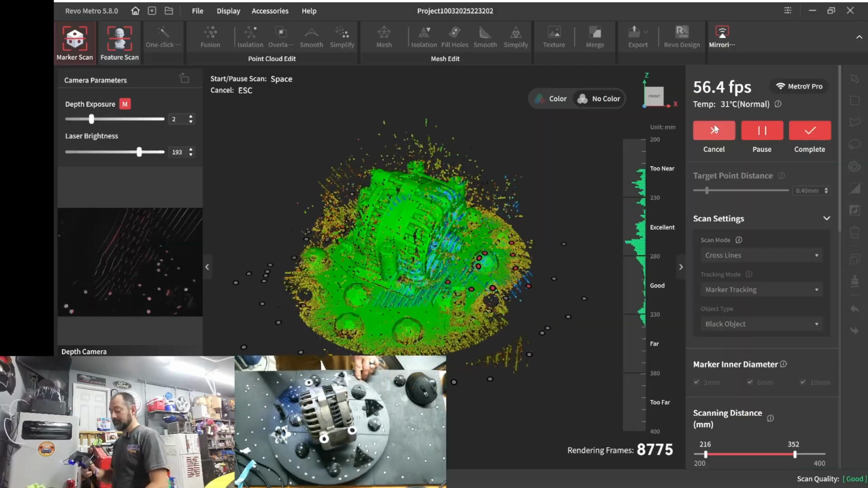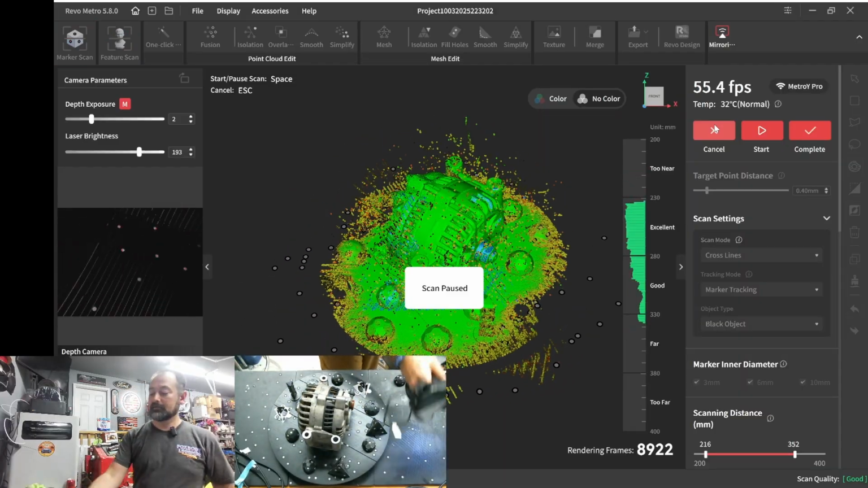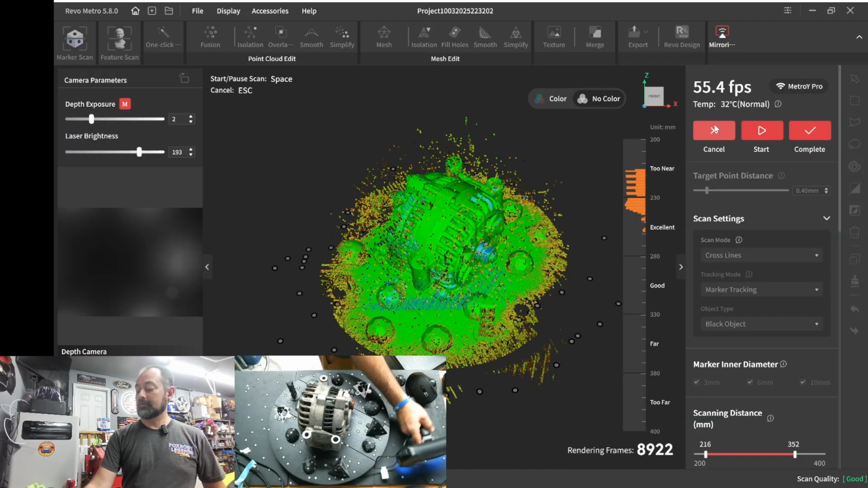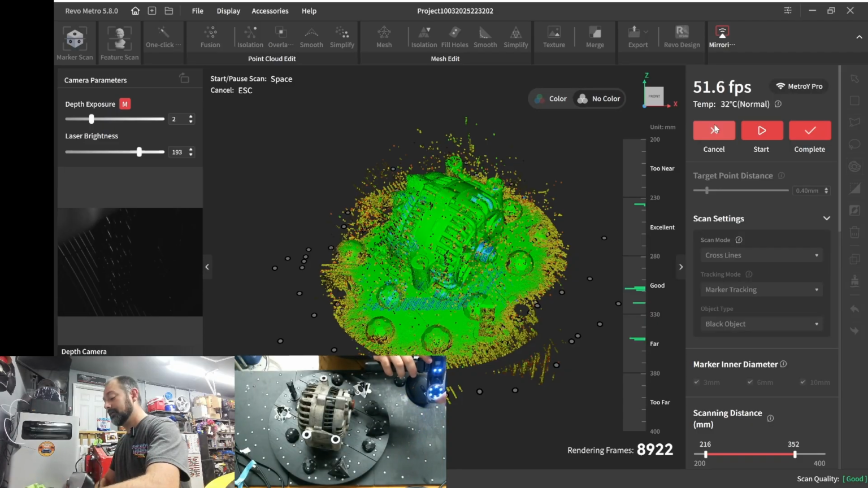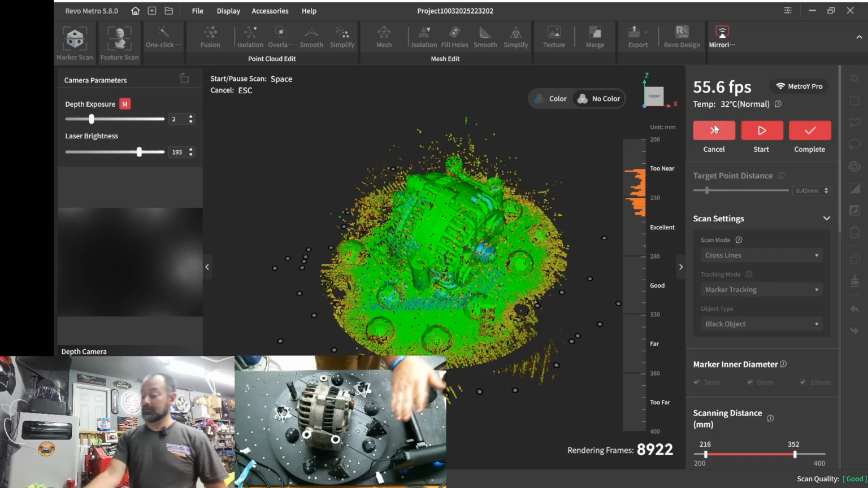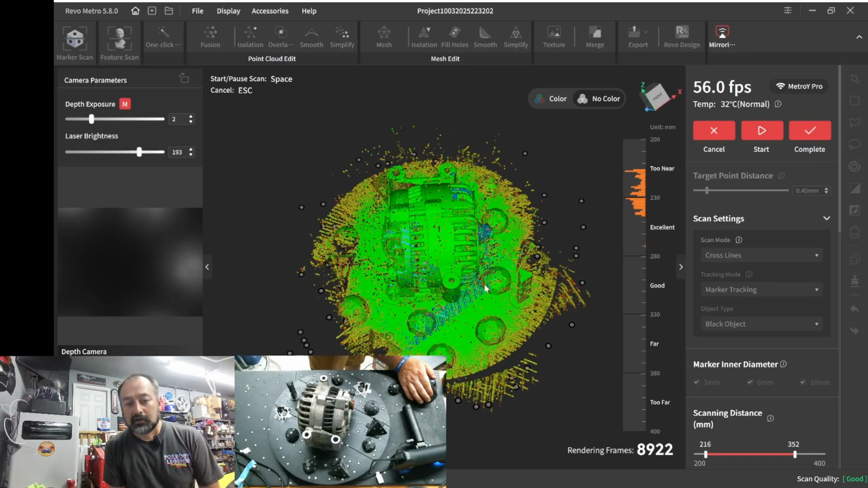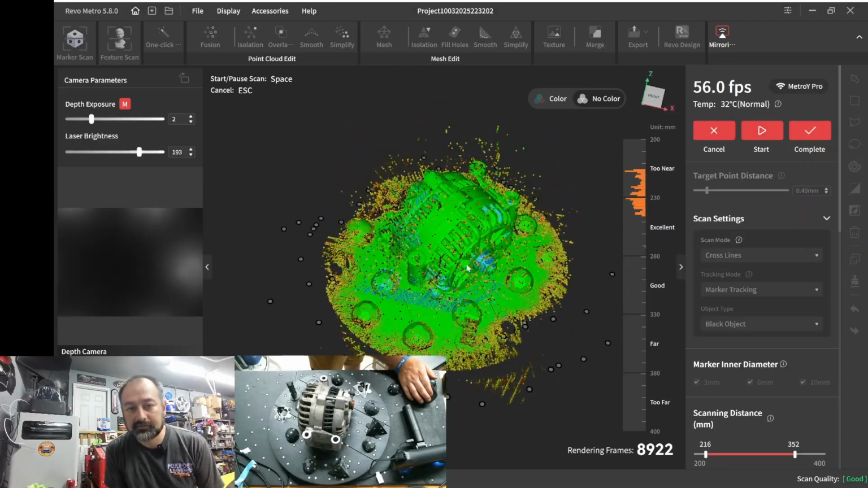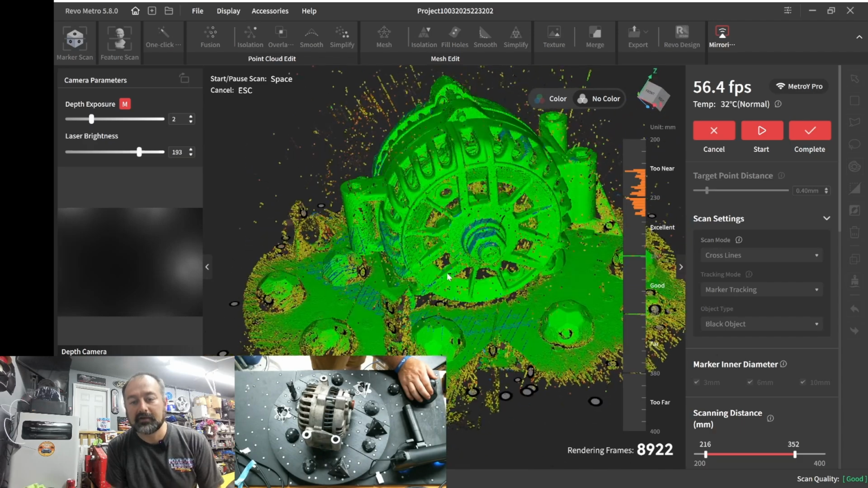All right, so I'm at 8,000. I think that's probably good. Let's go ahead and pause that. Set the scanner on the front. So Revopoint puts nice rubber stops right here. That is awesome because you can set the scanner down and you don't have to worry about it flopping off. Okay, yeah, it looks pretty complete. I'm pretty satisfied with that.